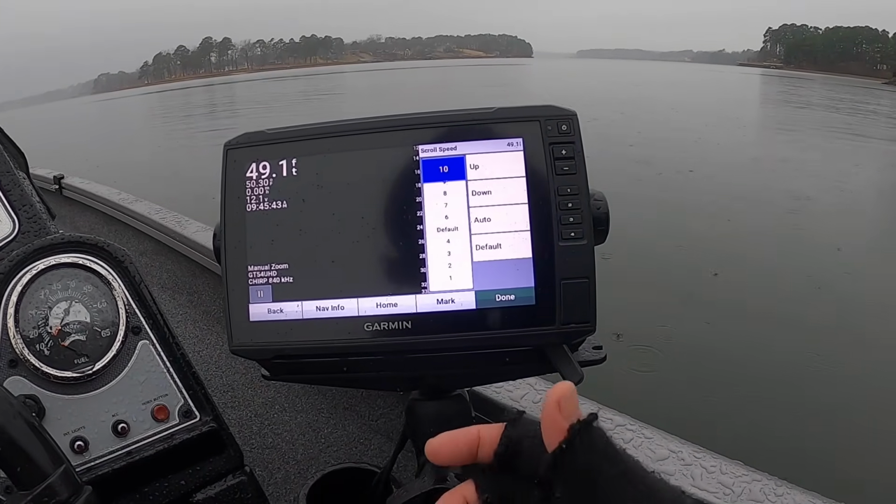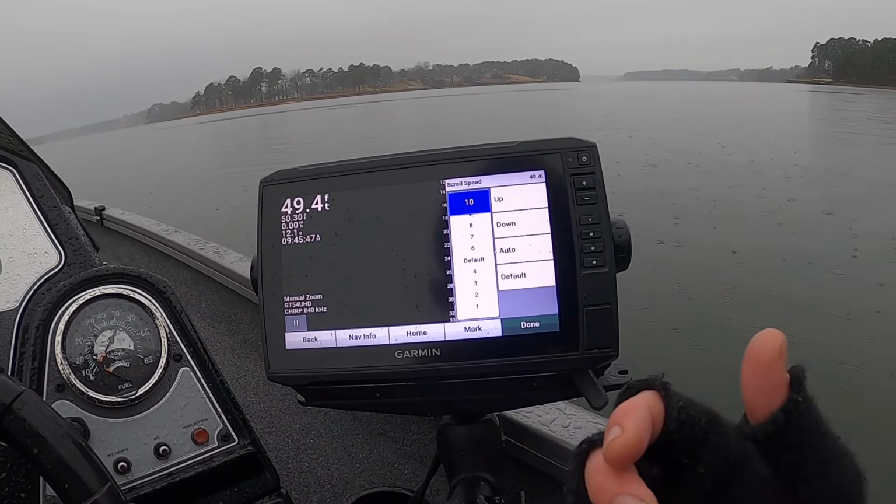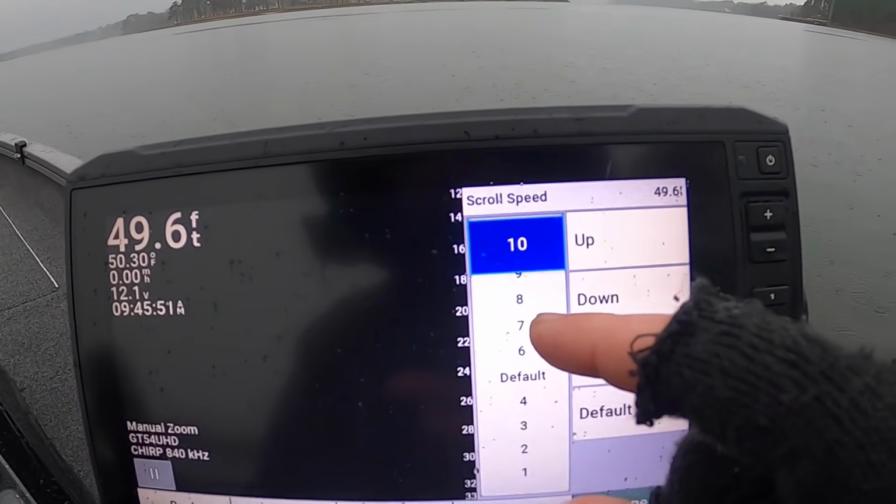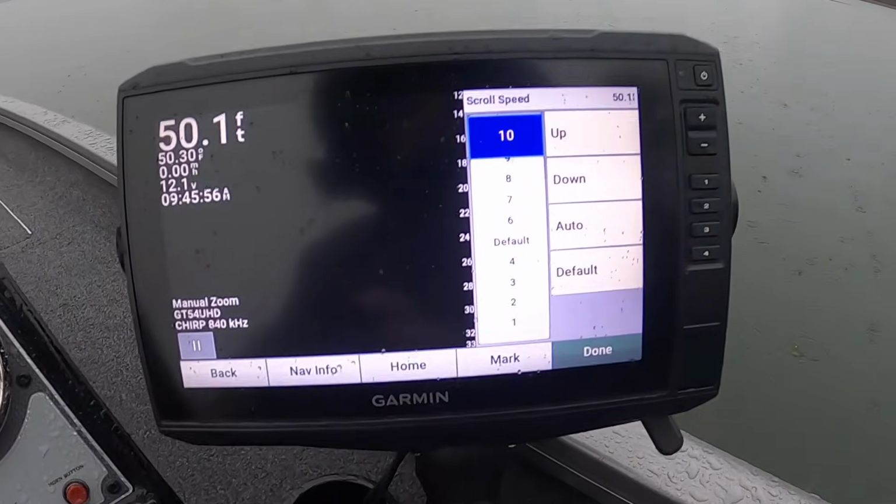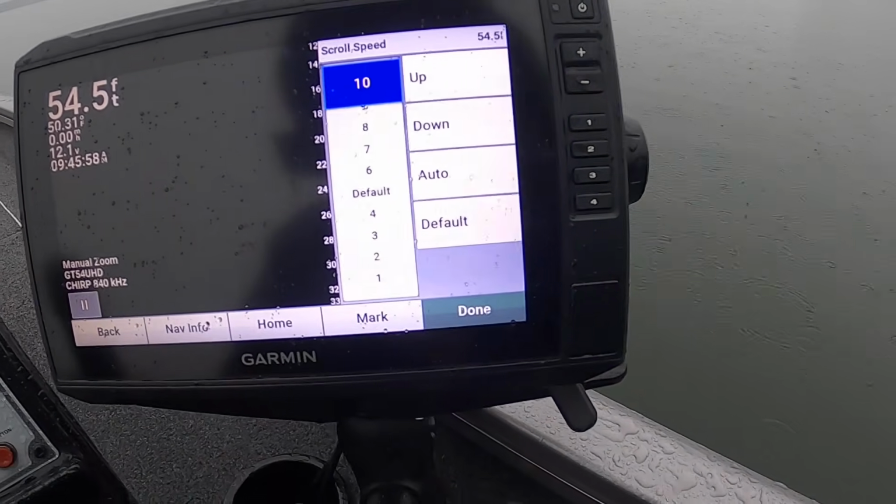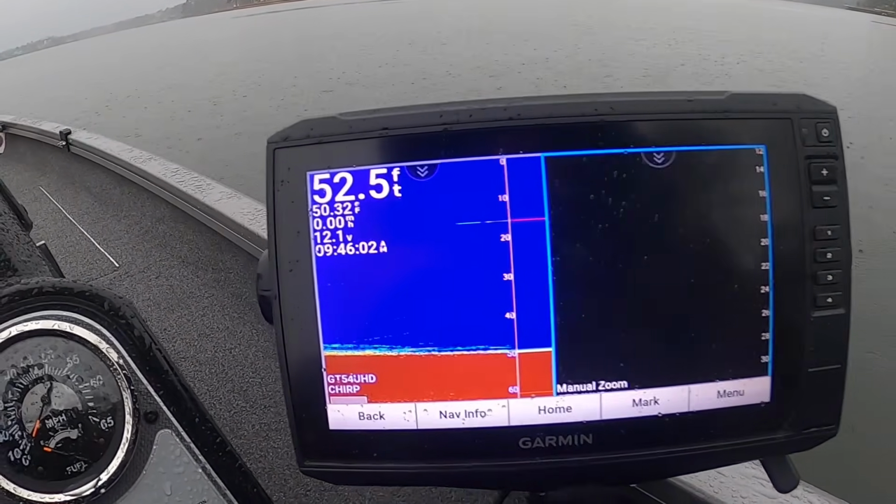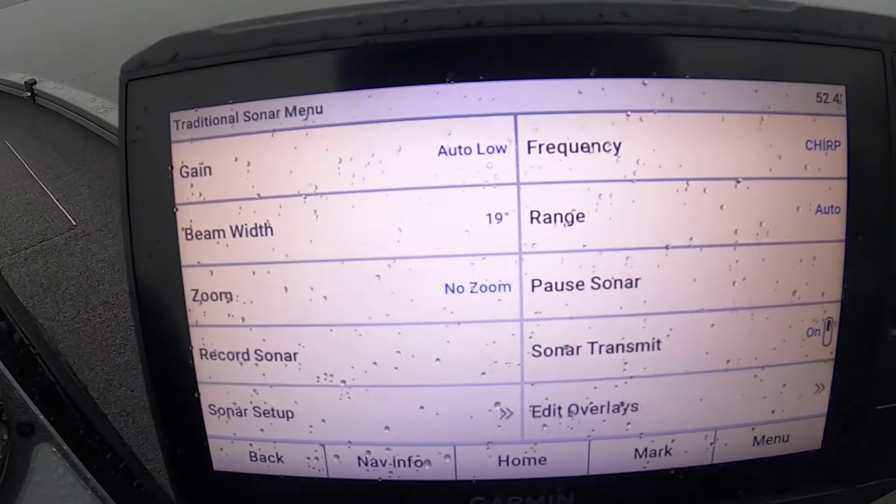When your scroll speed is super low, you could have a pretty good picture, but like I said, the fish could be way behind you. When I put it on 7, it seems to be okay, but I like this on 10 because I want to know exactly when I'm going over that brush pile, right when I throw my marker buoy out when I'm vertical jigging. So that's why I use 10 for this. And 2D sonar, I believe it's just on chirp, nothing too crazy.